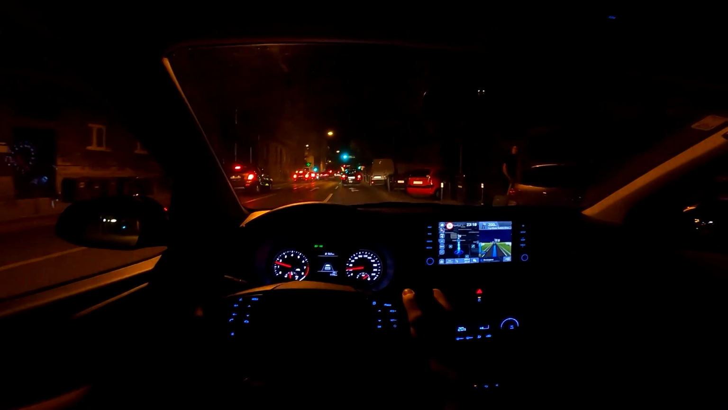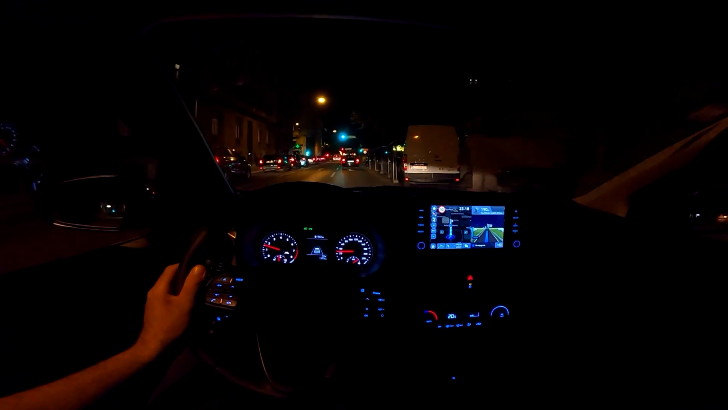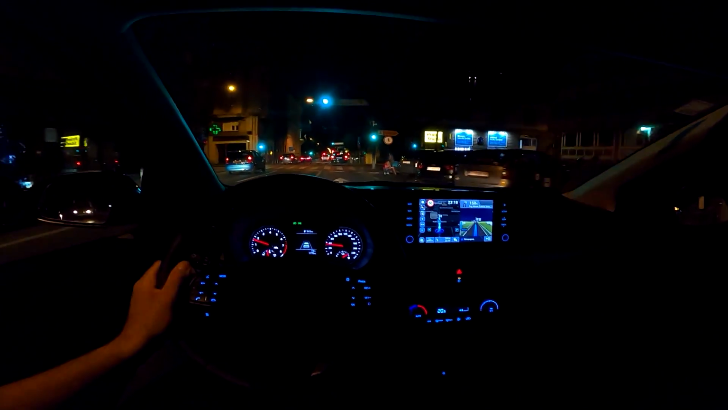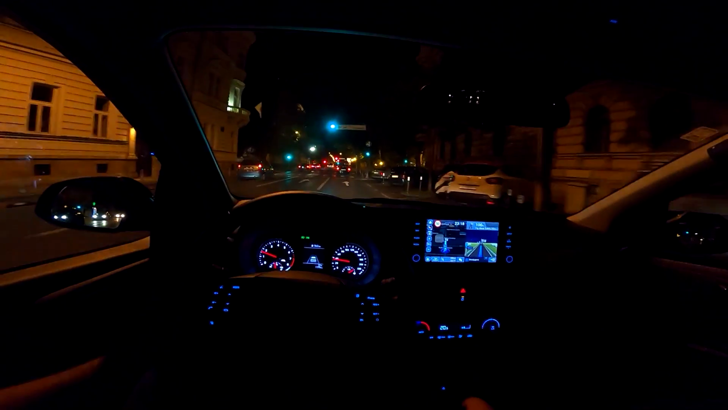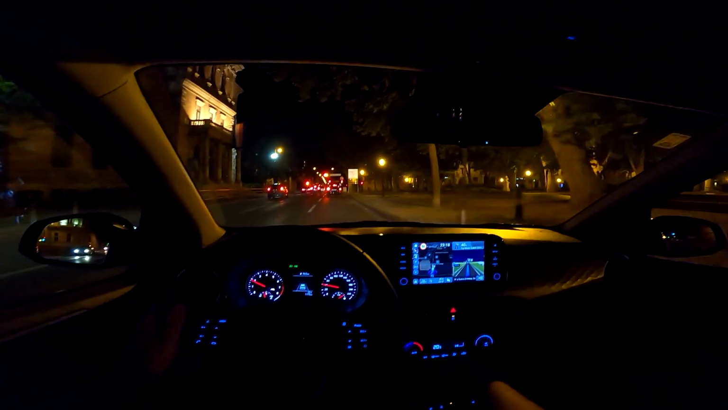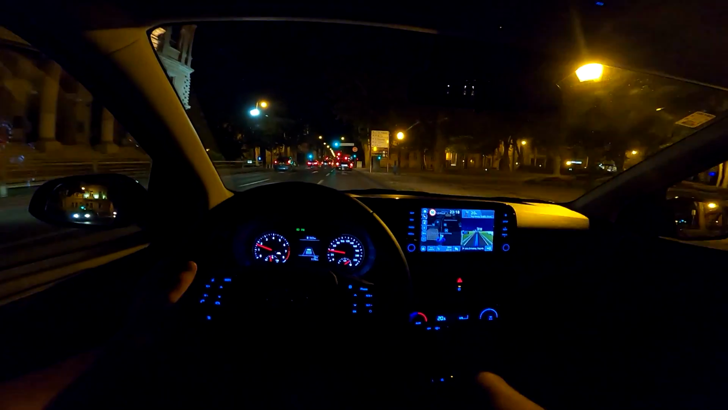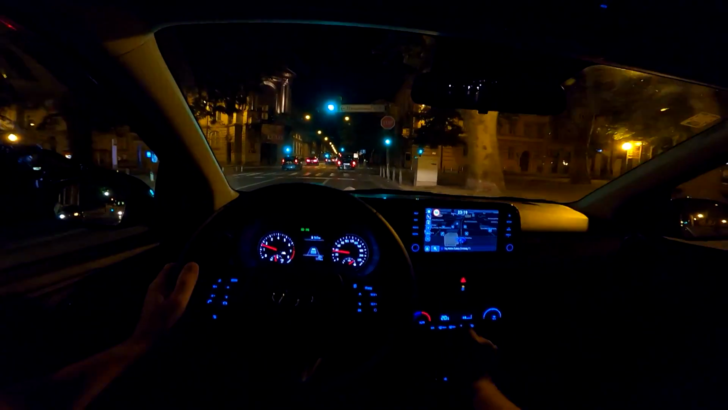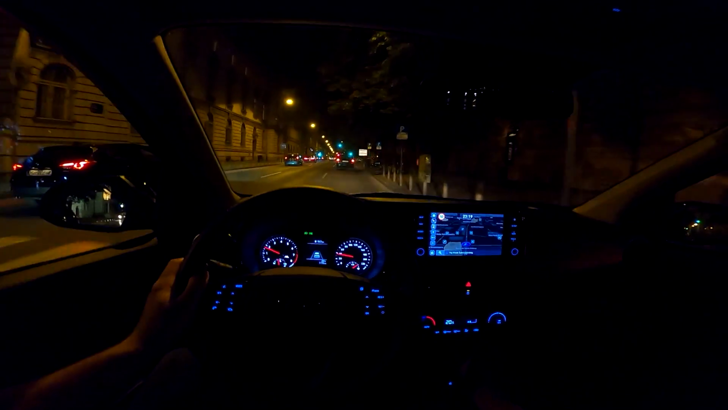Okay, so what can we say about this car? Well, personally, I think it's a great value for money, because the base price for this model in Croatia is 79,990 kunas. That's around 10,600 euros. So this is really a good base price. Of course, this one is more expensive since we have the top trim pack, and we also have a lot of equipment in the pack, and the stronger engine.